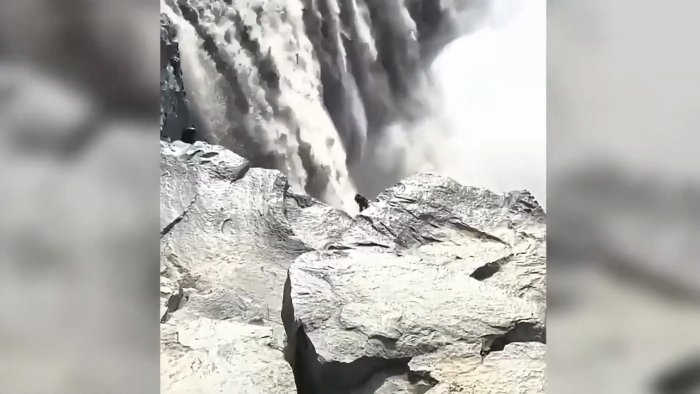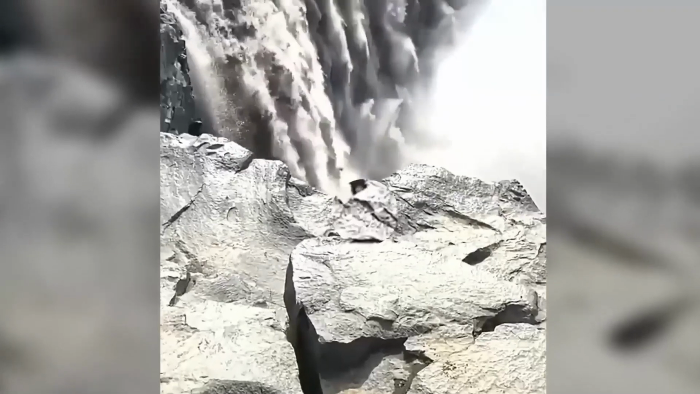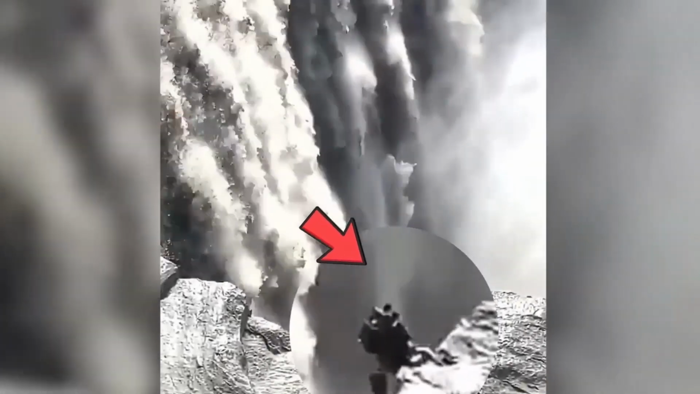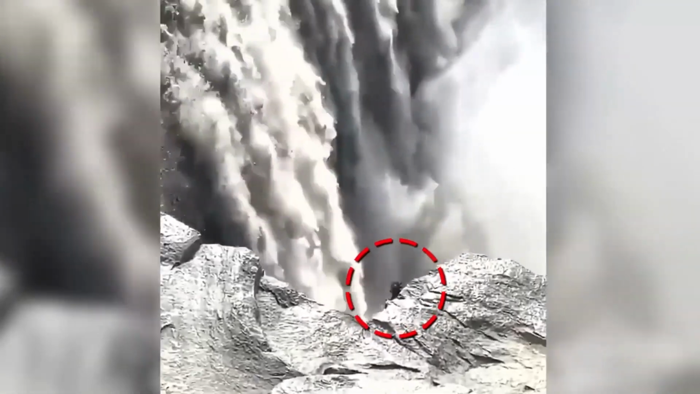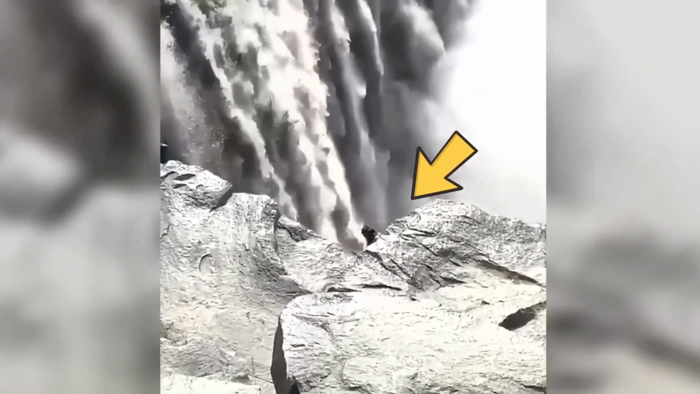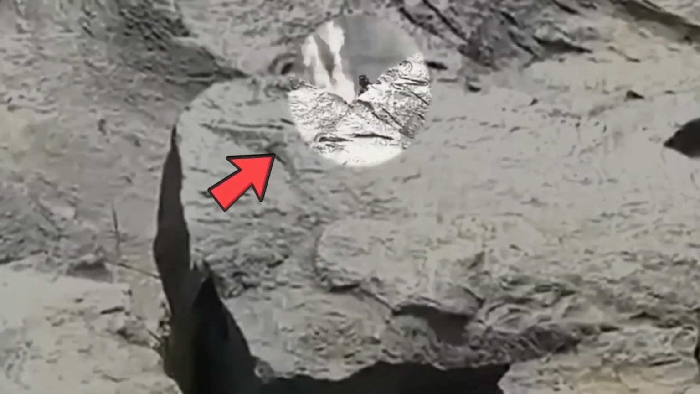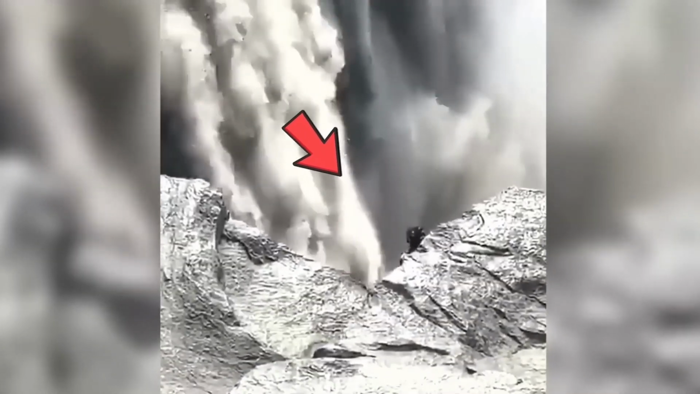As a man was recording this massive waterfall, he started noticing something weird. As he zoomed in, he saw a mysterious black creature at the very edge of the waterfall. What was it? Definitely not a plant, because the area did not look like it had any plants there. To some, it was an unknown being, while to others it was someone with safety gear sitting at a very dangerous spot. Real or fake? It looked really creepy.